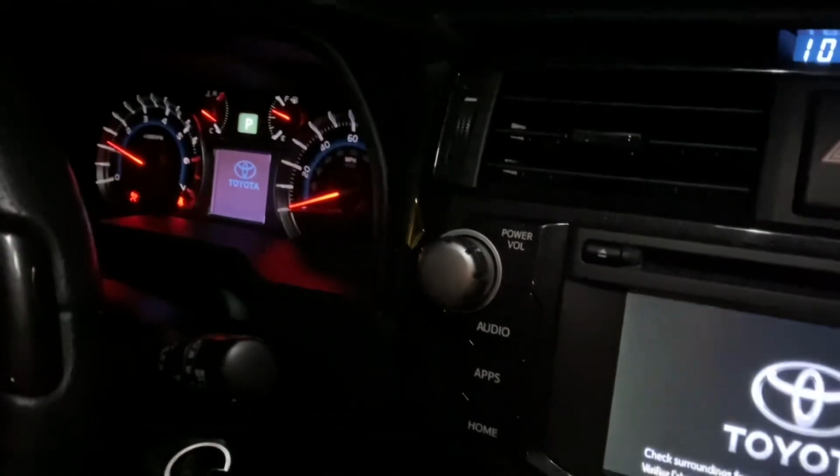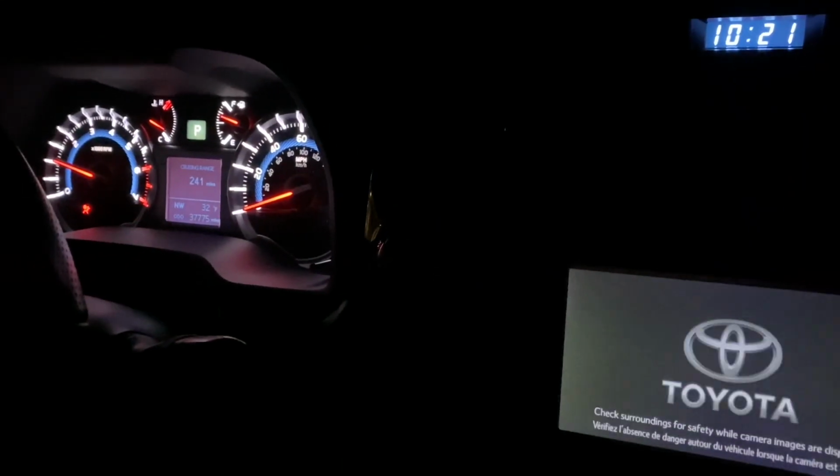Driving with a single, like a PVS-14, while you can do it, it is a little difficult. You do get a better depth of field or depth perception with a set of duals on. So at least he's got that going for him. So let's go hit the road. Let's see how this turns out. All right, so we're in the vehicle right now, and you guys can see how bright everything is.